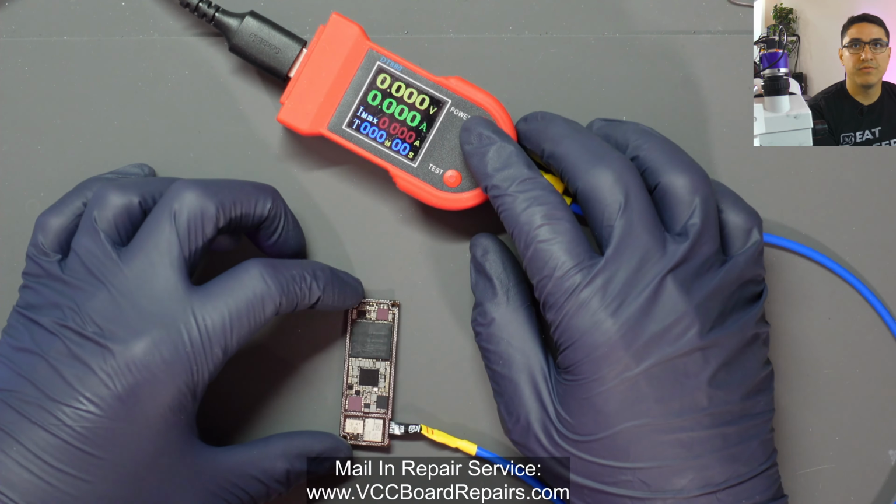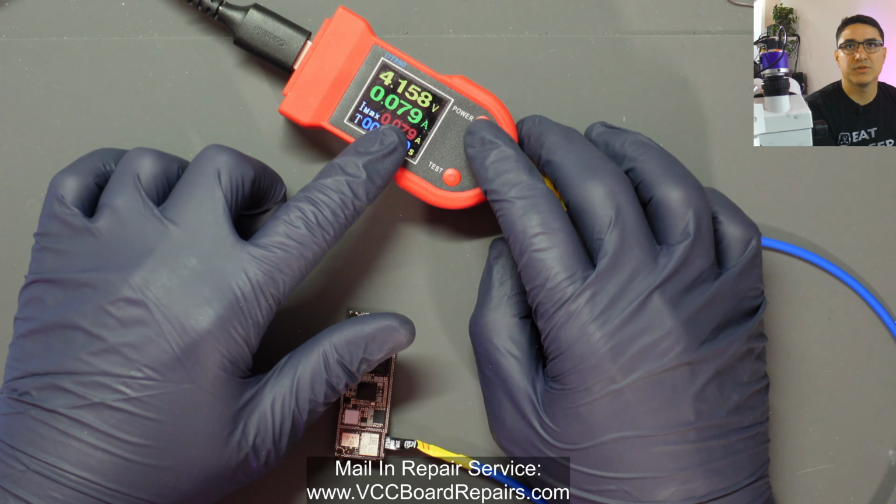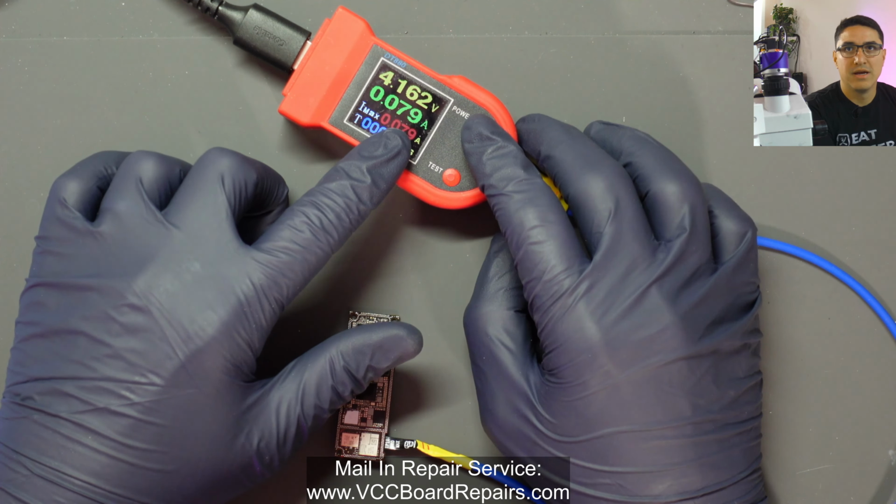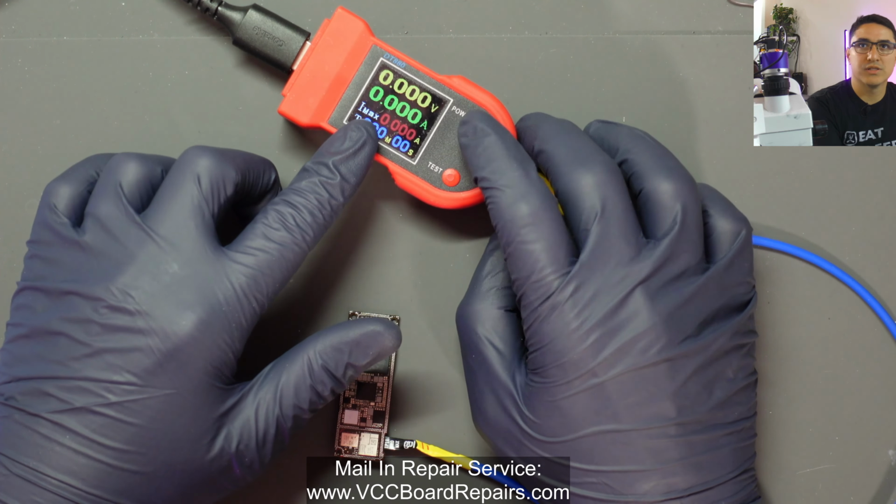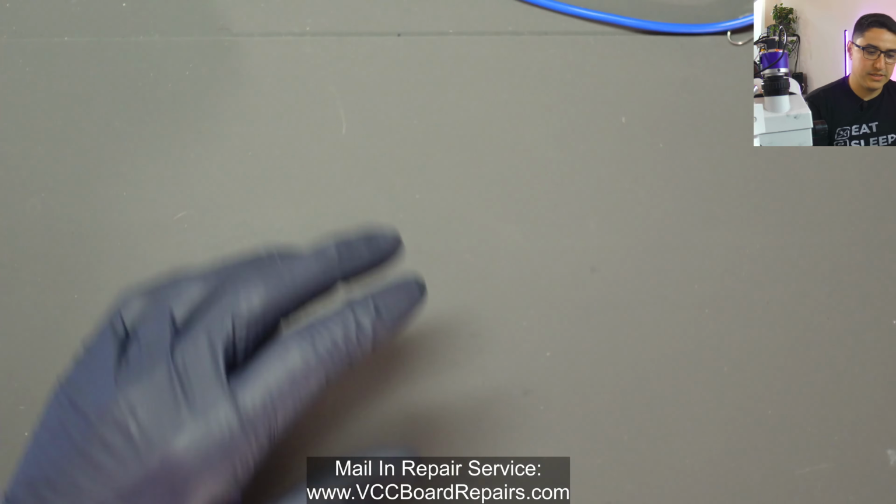So we're gonna use it for this iPhone 11. As you can see, there's a 60 to 70 milliamp short, although I have a way to make it draw a little more current. So we'll deal with that here in a second. But first, let's unbox this device.